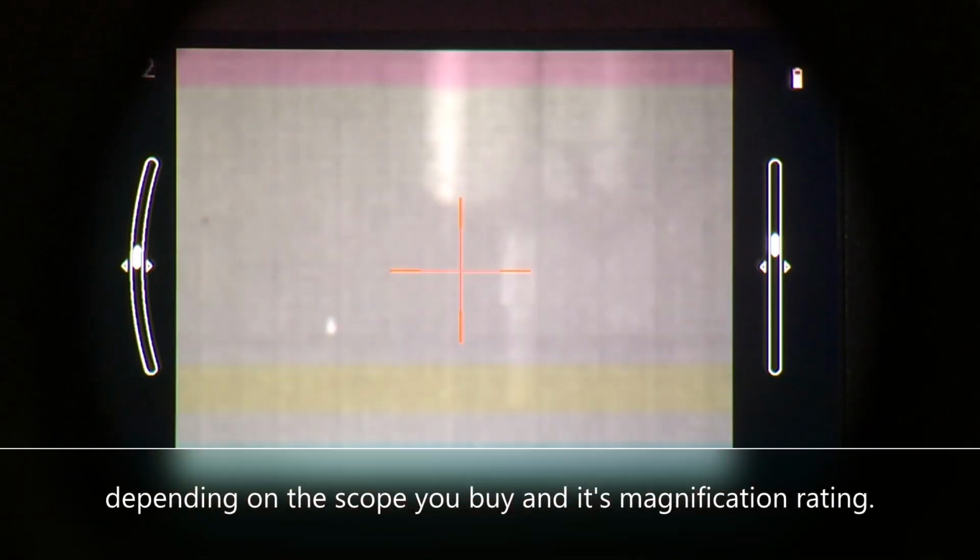Alright everyone, so you just saw a picture of the pad on top of the optic. The upper left button is the power button. One press on, one press off. The button on the top with the magnifying glass, the short press, will give you 3 to 6 or 4 to 8 for zoom.